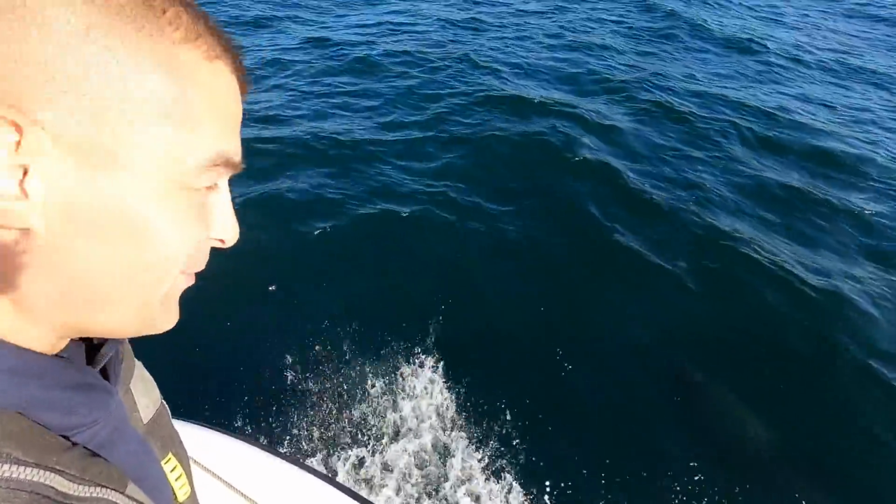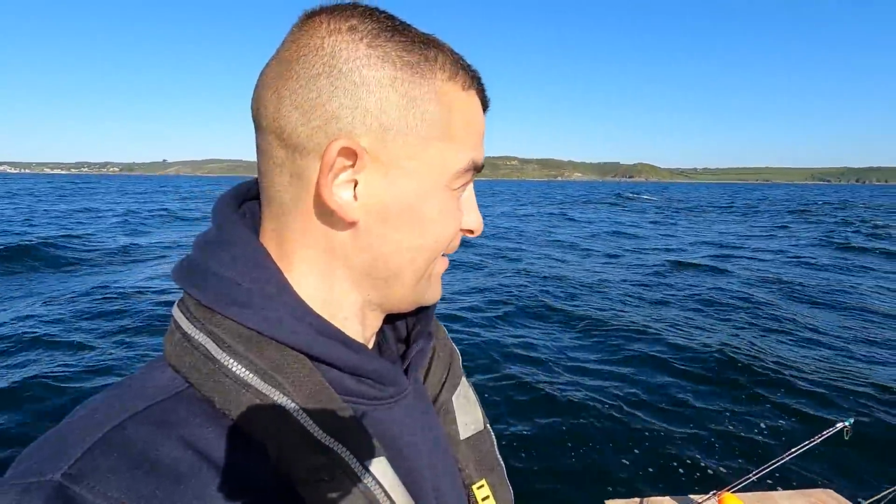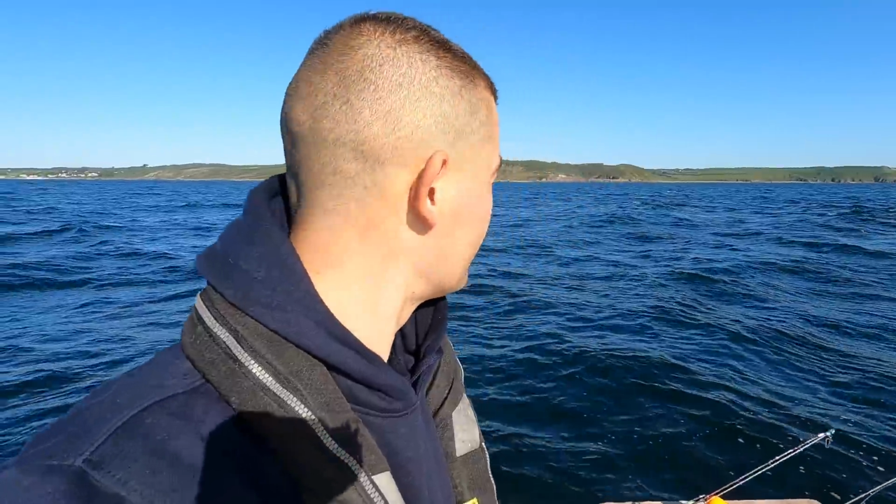They are incredible. We get dolphins quite a lot down here, but usually it's the common dolphins. These are big bottlenose. These ones are massive. These ones are probably 3-4 metres long.